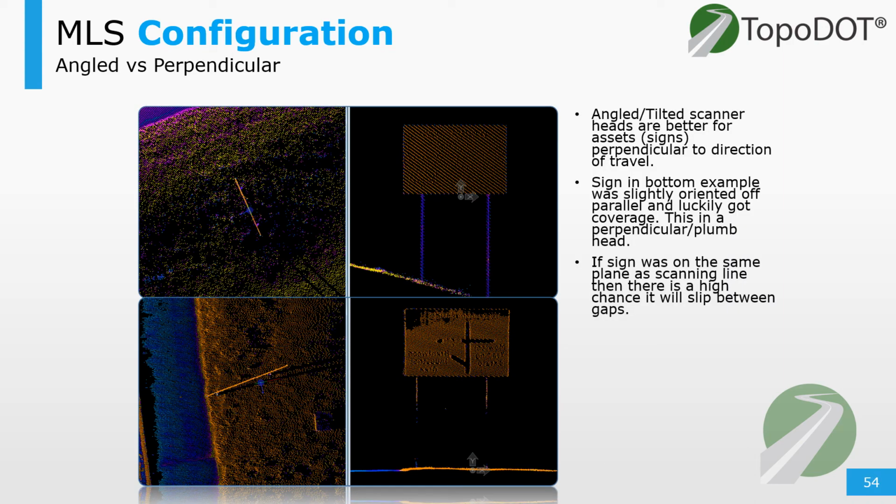Let's first take a look at vertical assets and how they're captured. These do seem to be affected the most when it comes to the angle. A plumb perpendicular scan plane tends to miss signs or vertical objects. Essentially the sign can slip between the scan line gaps seen in the bottom image. Whereas an angled and or tilted scan plane avoids this, giving you way more coverage of the sign. And this can be seen in the top image.